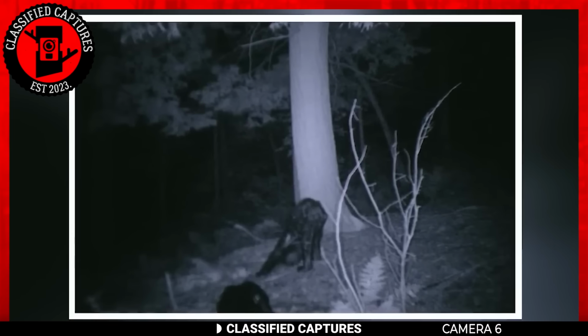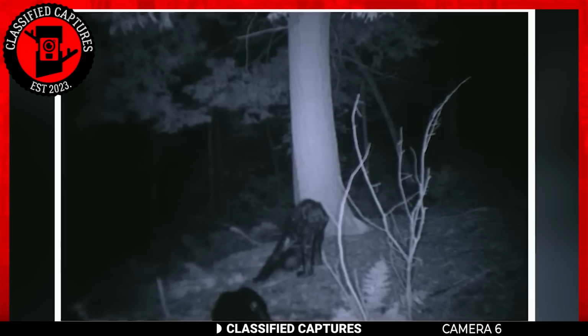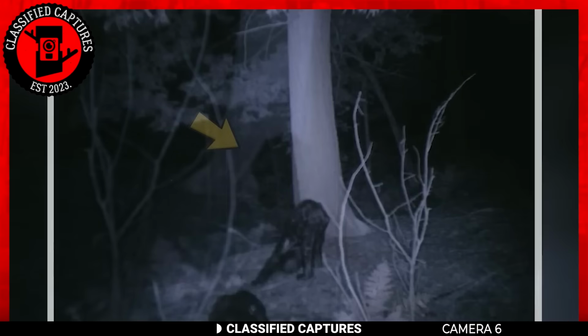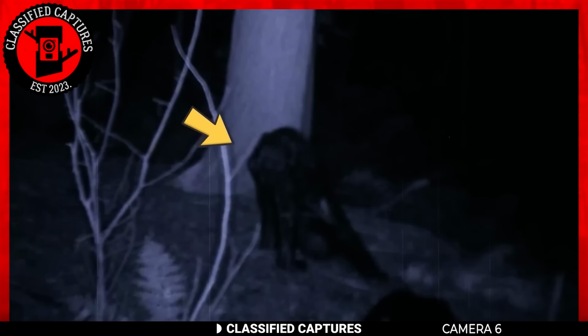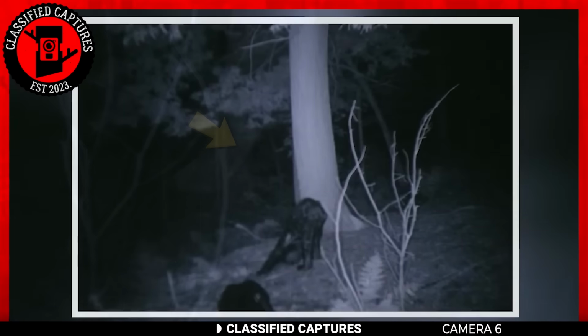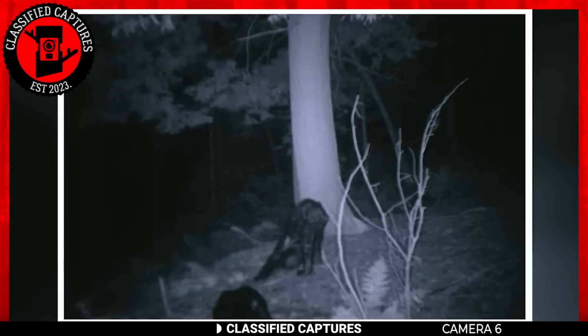Could it be a bear? No, the body proportions don't match up. So what exactly is that thing? We can't say for sure, and neither can we find any evidence of any other creatures that look like this. Could this be an otherworldly creature, or are we reading a lot more meaning into this than we should?